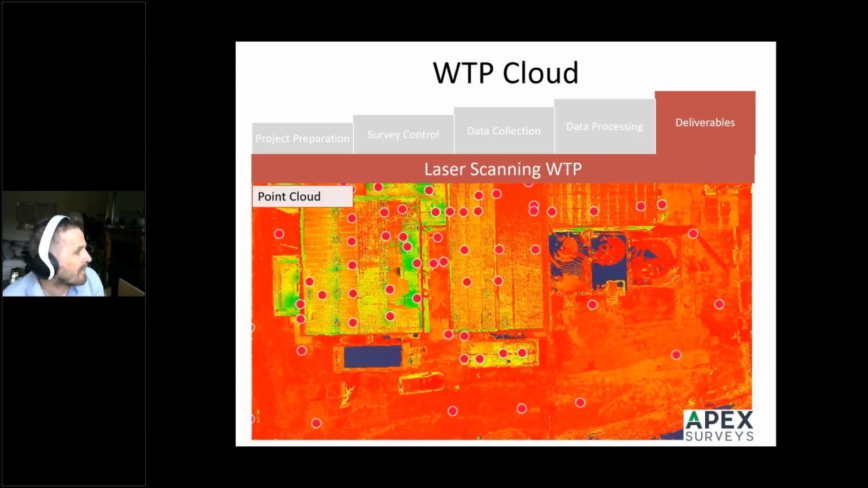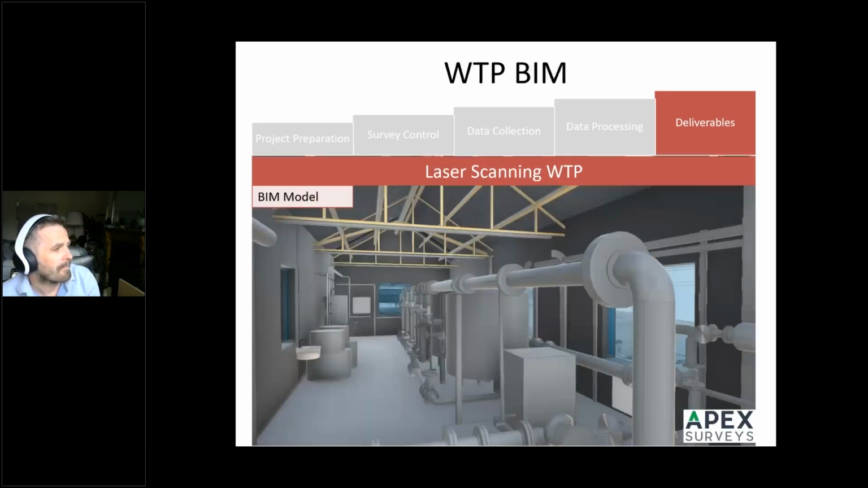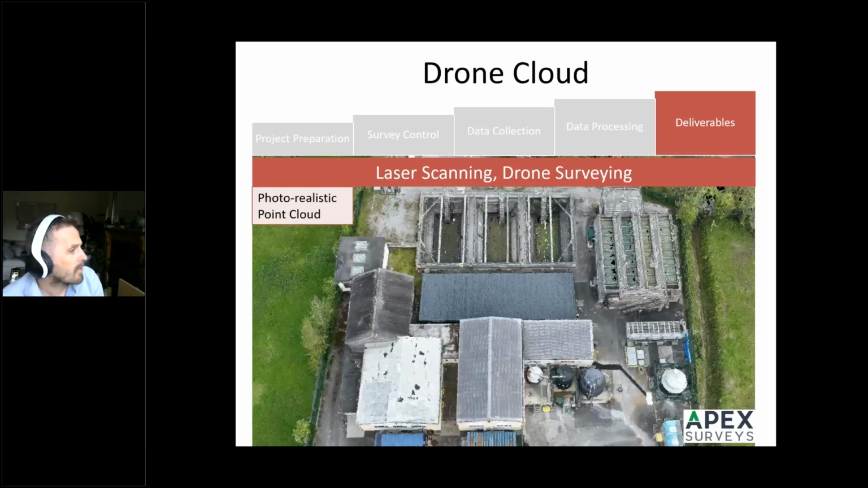That was the cloud that was used to produce that topo, and then the same cloud also produced roof plans, elevations, floor plans, reflective ceiling plans. And then we went on to do BIM modeling as well. Similar to the hospital, with the high roof, you couldn't see it from the ground, so we used a drone to fill in the gaps.